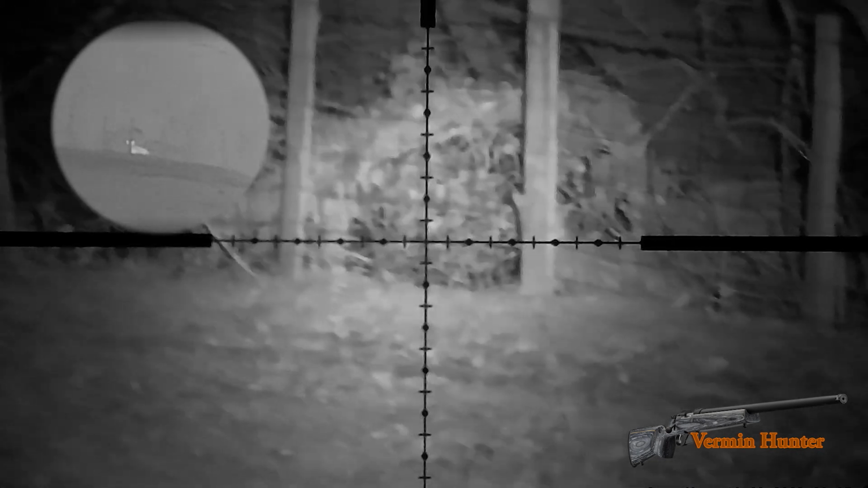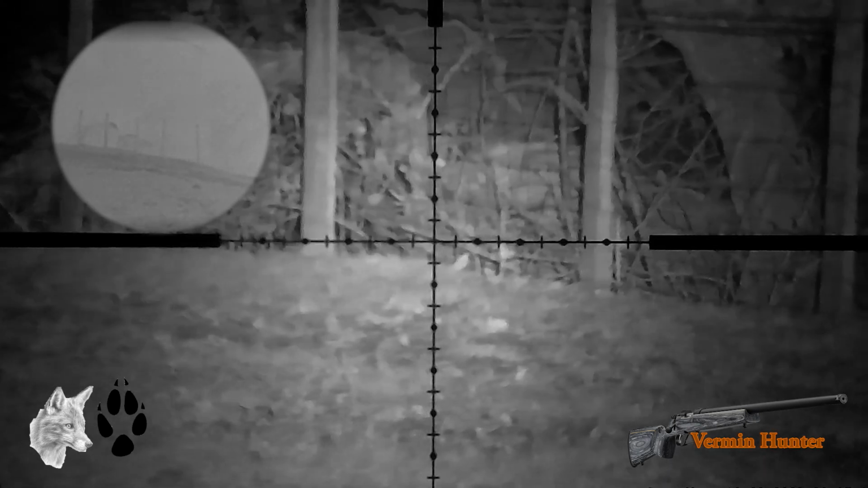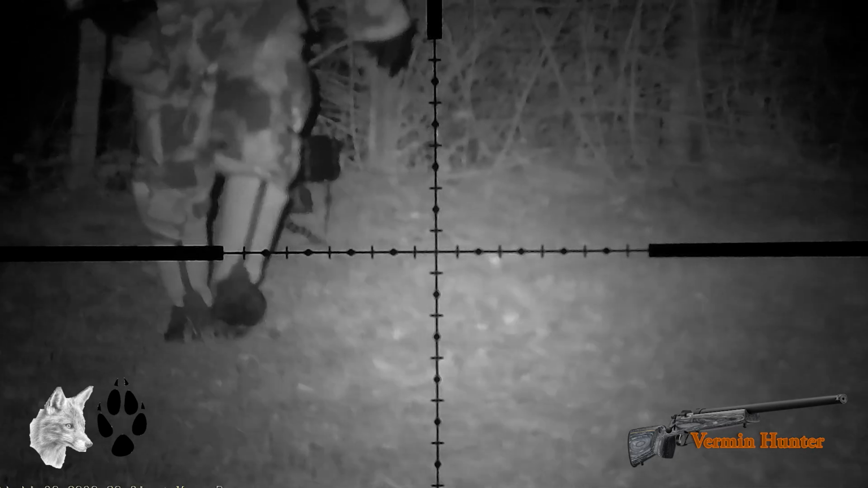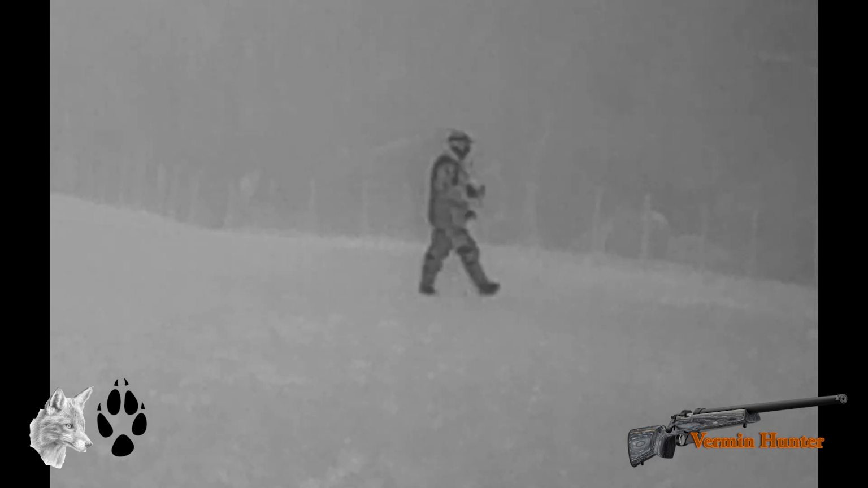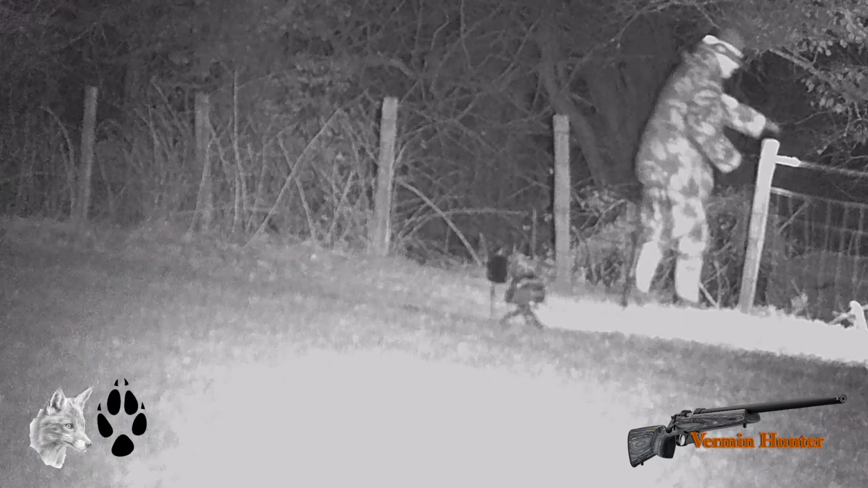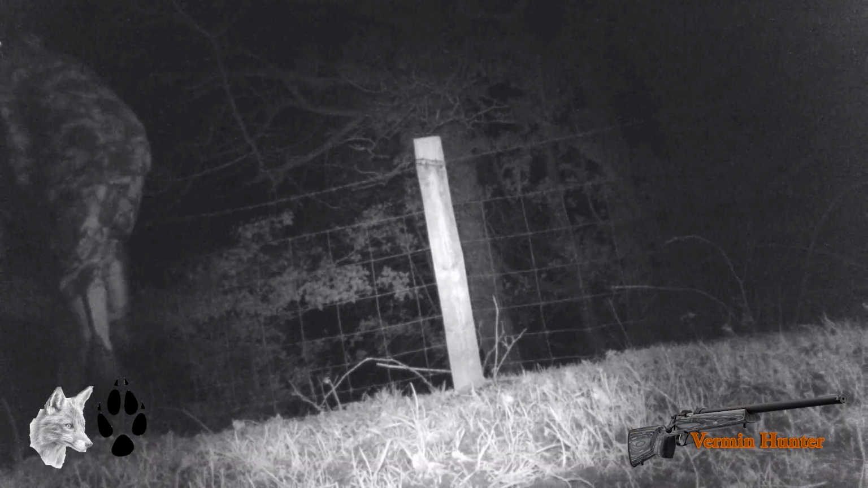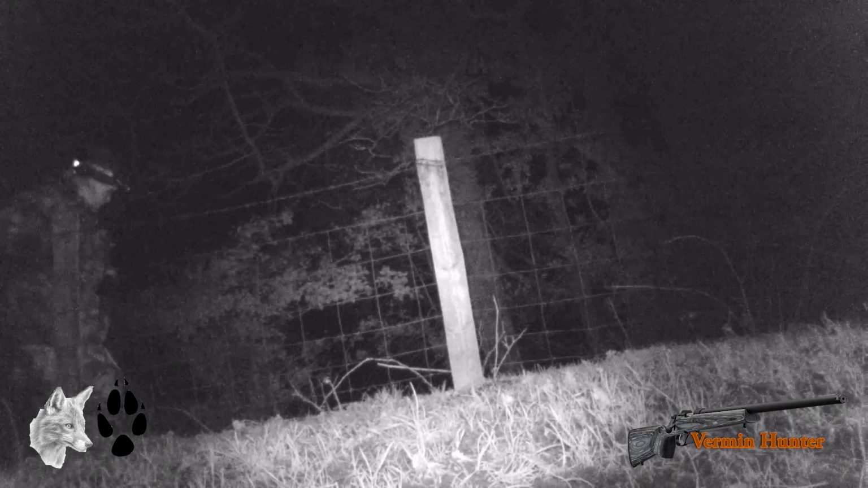Took aim, dropped him. Good thump, good response. I know the bullet hit home. Immediately put everything down on the floor, made sure the safety was on, rifle pointing the other way, and I set out with the thermal to try and find him, and he had indeed fallen down the bank. There's a gully of about 8 to 10 foot beyond the fence line, across the fence, down into the gully.